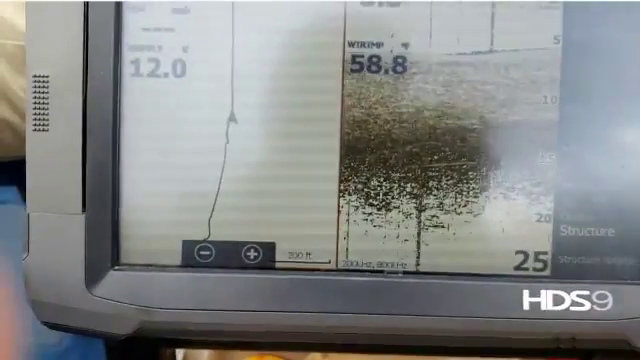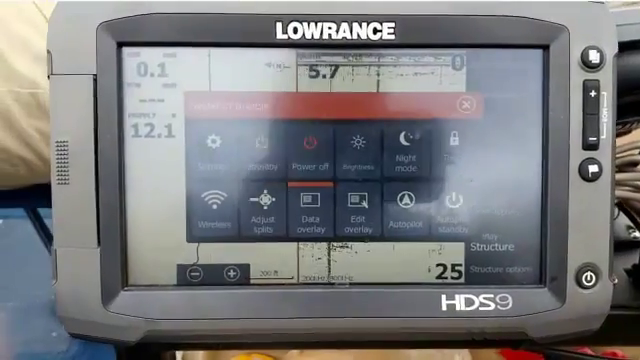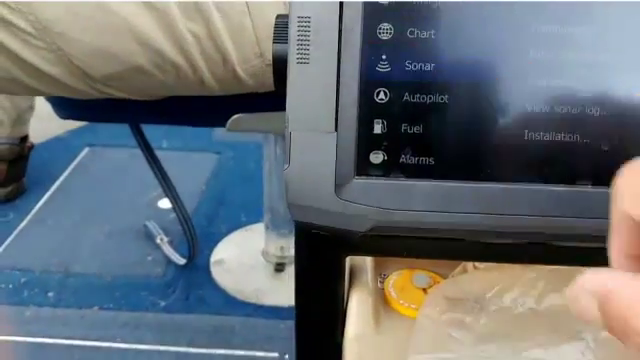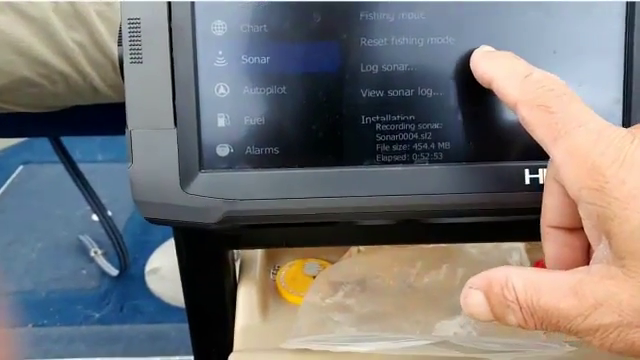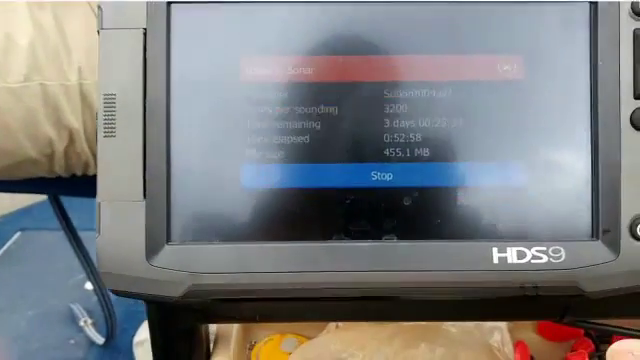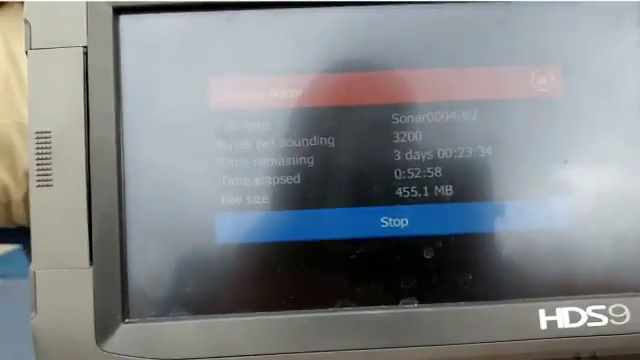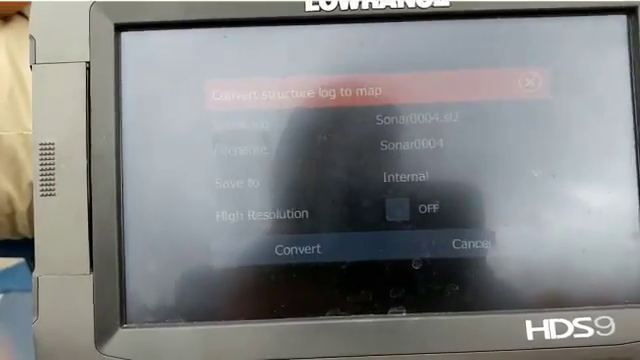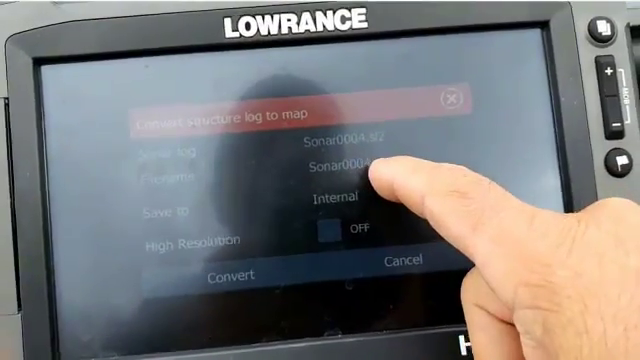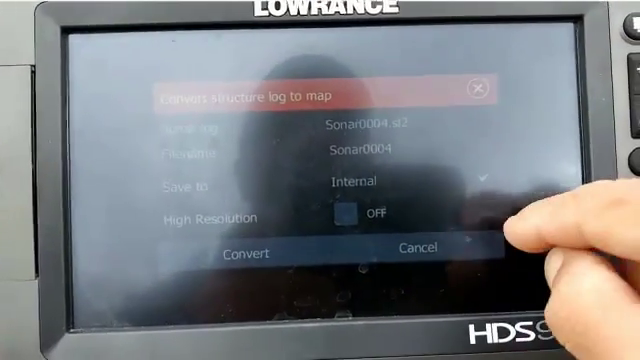So what you do now is you hit the power button, go to Settings. You'll get to hit Sonar, lock Sonar, and you stop. And just give it a second here. And now it'll ask you where to save the file. You can rename your file here at this time to whatever you want.